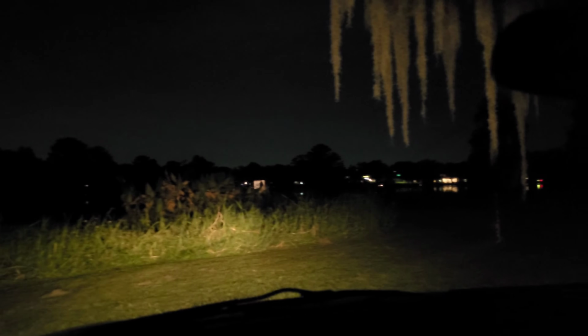Alright, so here's the second location. We are at River Hills Park. There are normally a lot of gators and stuff out here. However, the sun kind of just went down. All the light that you see in the sky is overcast. Well, it's light pollution from the city. We're surrounded by the city right now. So that's all light pollution, because it's pitch black out here. So everything you see in the sky is just light pollution.